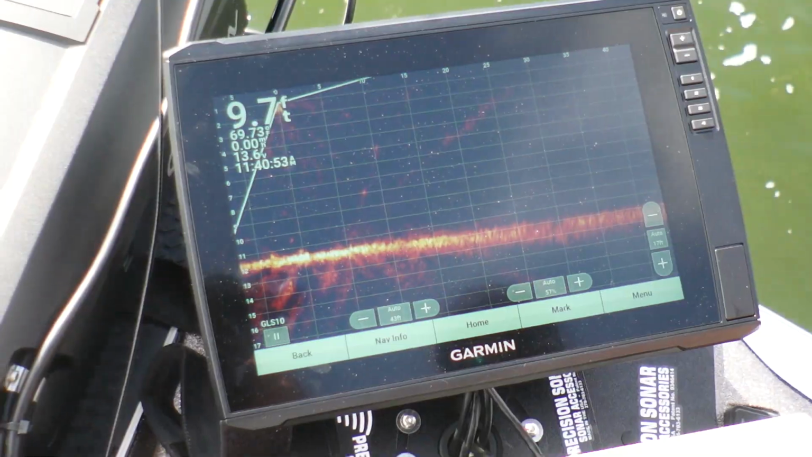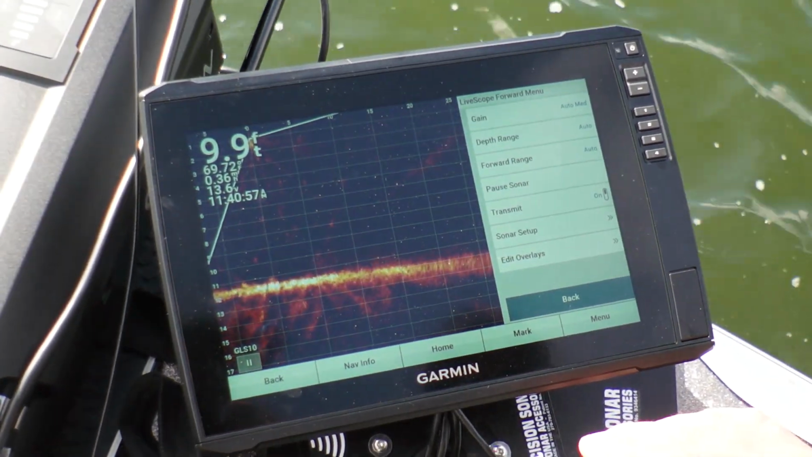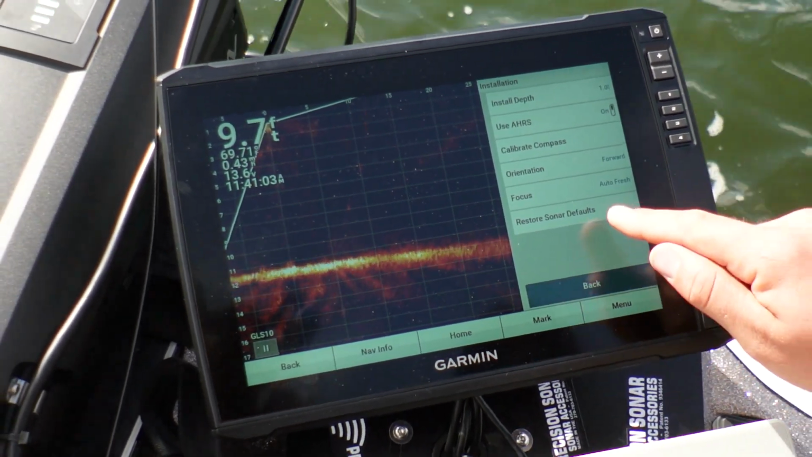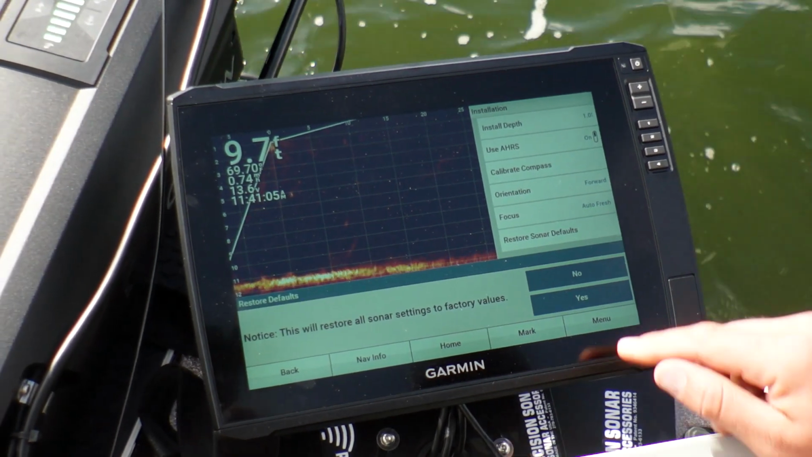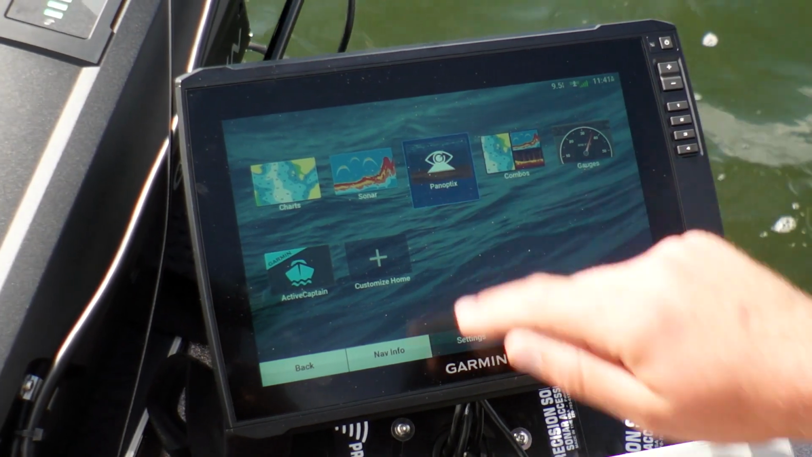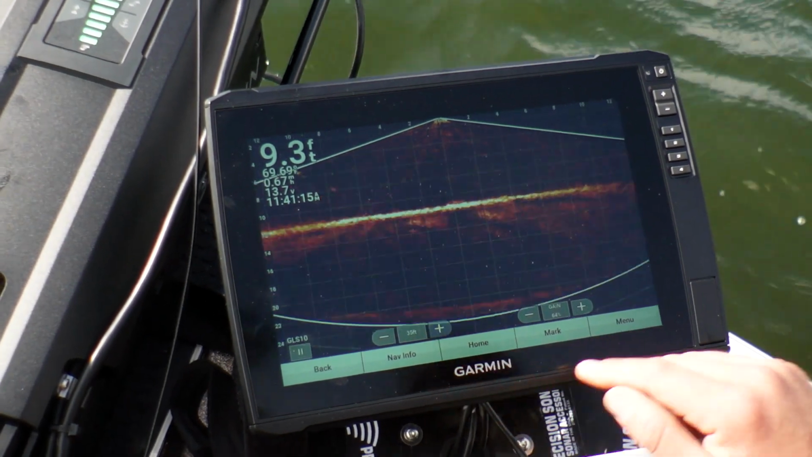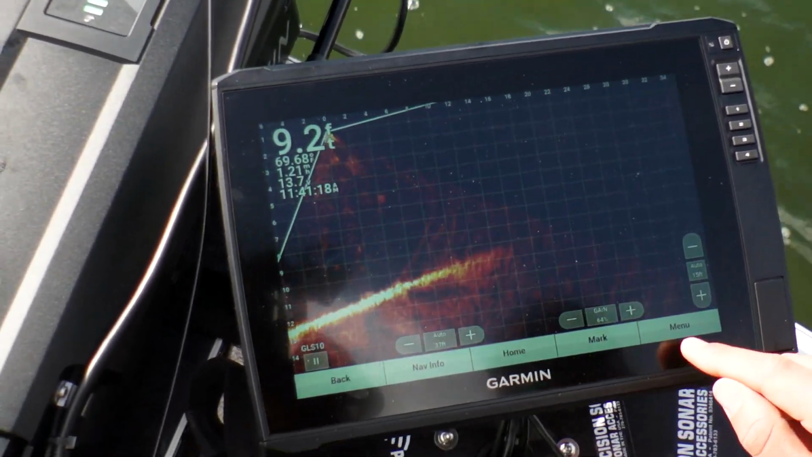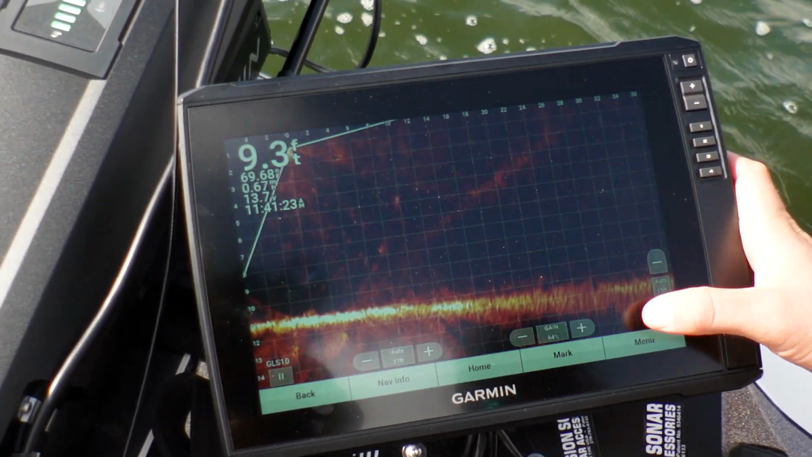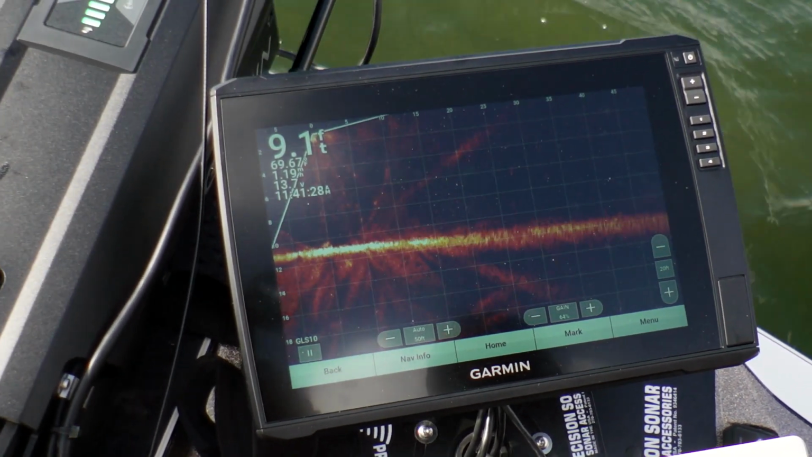Okay, to do that, I'll open my Panoptix live scope screen. I'll hit the menu button. We'll go into sonar setup, installation, and we'll restore sonar defaults. Yes. Okay. Now we can open up our Panoptix again and then go back in, set our gain, set our forward range, set our orientation. And you're back to fishing again, and it takes less than a minute to set everything right back up.